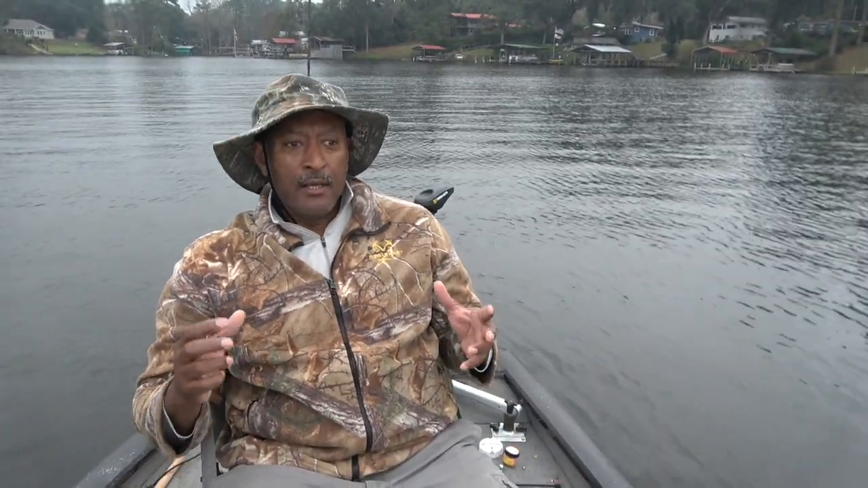Now the fish are setting up in the winter pattern. For the most part, they've kind of pulled up off of that structure. They pulled up off of the wood, and what you can do is just get out. They're roaming around. You can just get out and troll the ledges, whether the ledges are out in the middle of the lake or up in the first third of some of these creek channels.